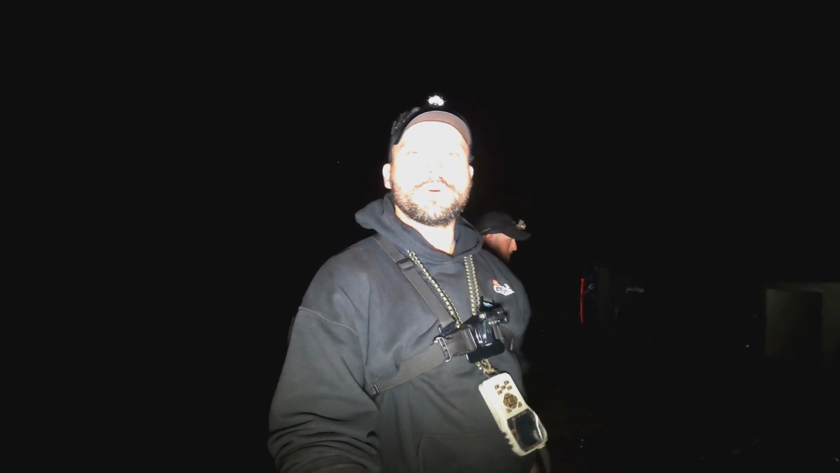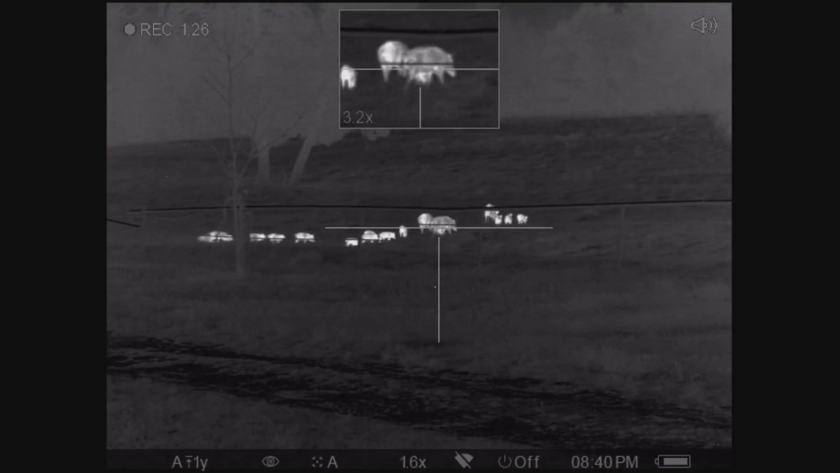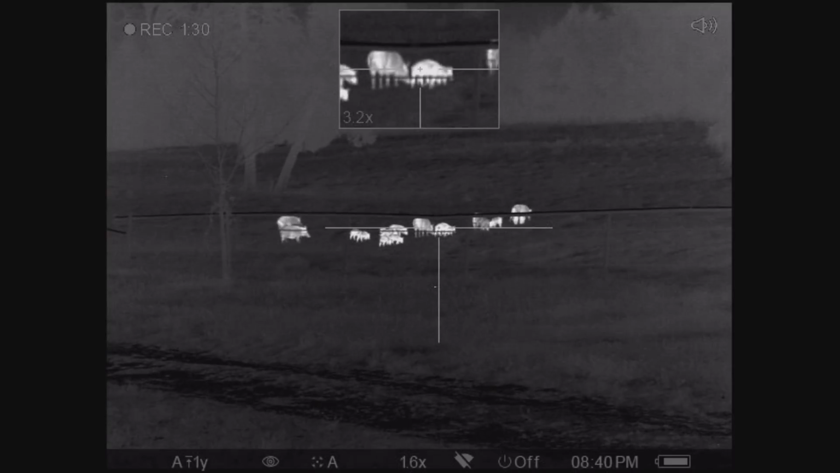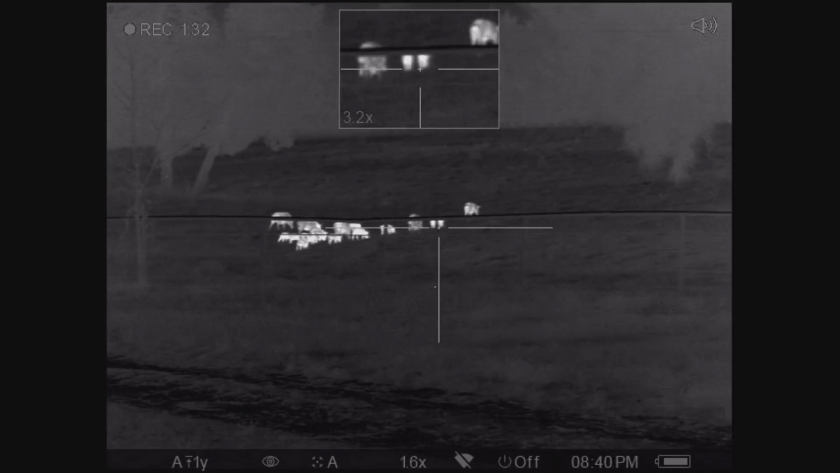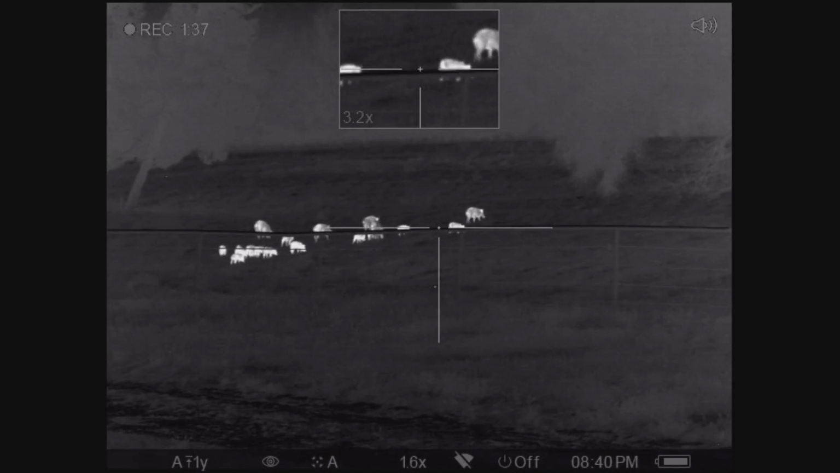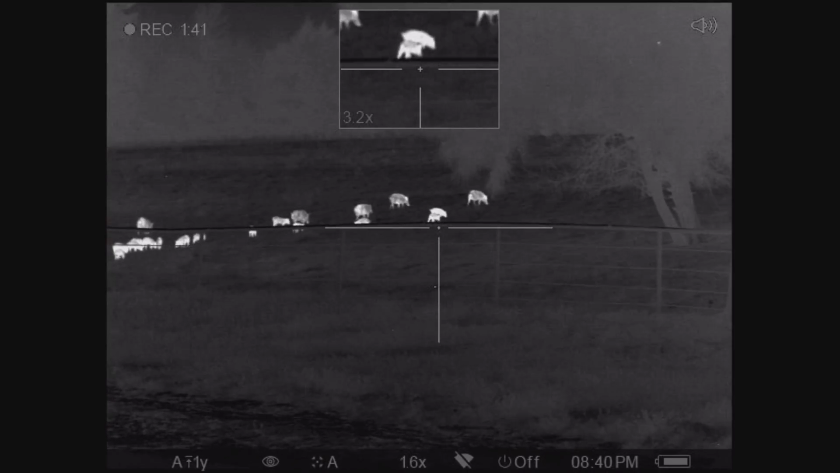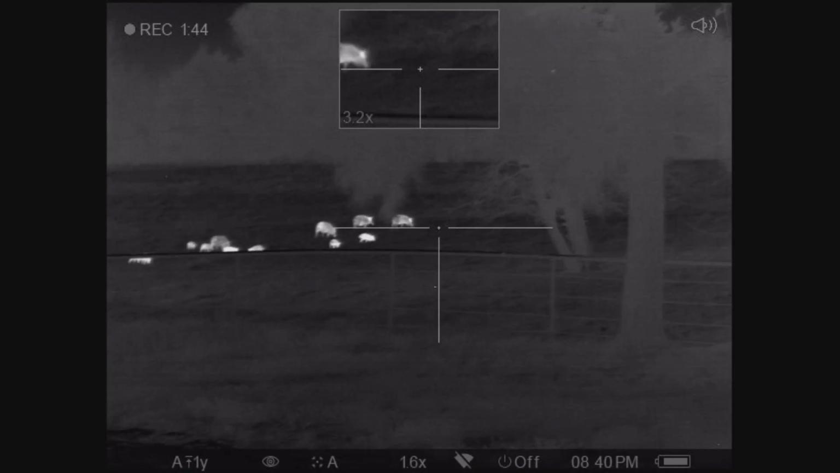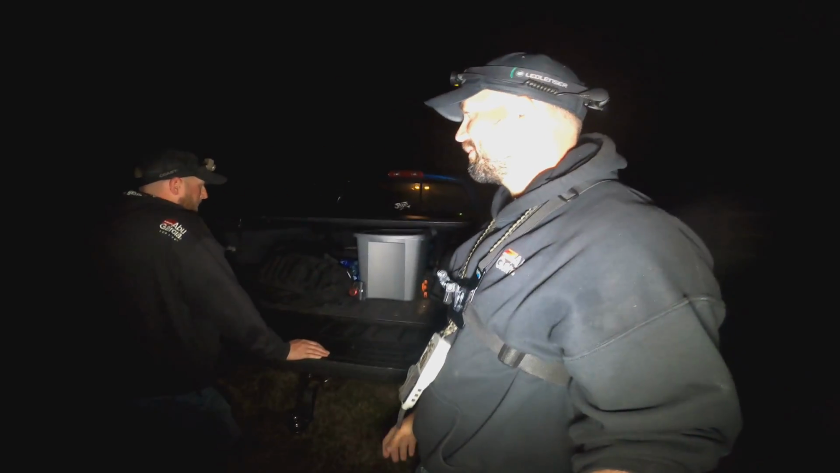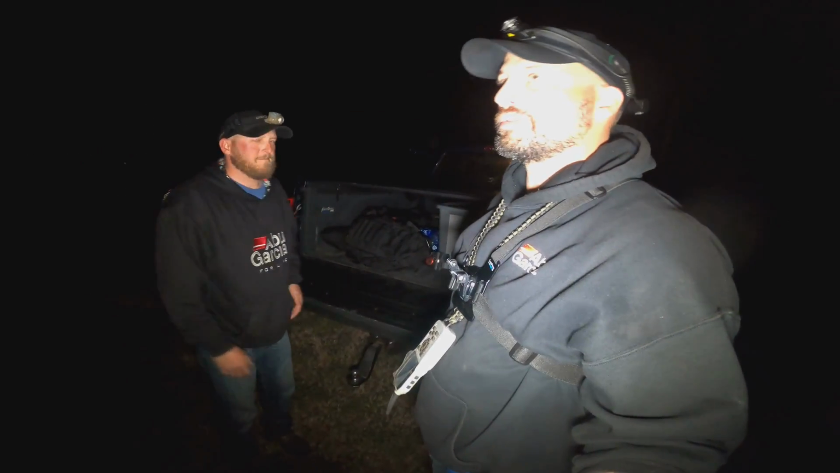So we set up, we were calling some coyotes, and thought we had 2 coyotes coming in, and ended up being this big old group of hogs, a sounder. They moved from behind the barn where we were set up, going south past the house and all the way back out into the pasture, where for the last 2 nights we've started all of our hunts. We decided to move closer, thinking that's what we needed to do, and these dang hogs ended up where we start. So we had to chase them, sneak all the way out there.